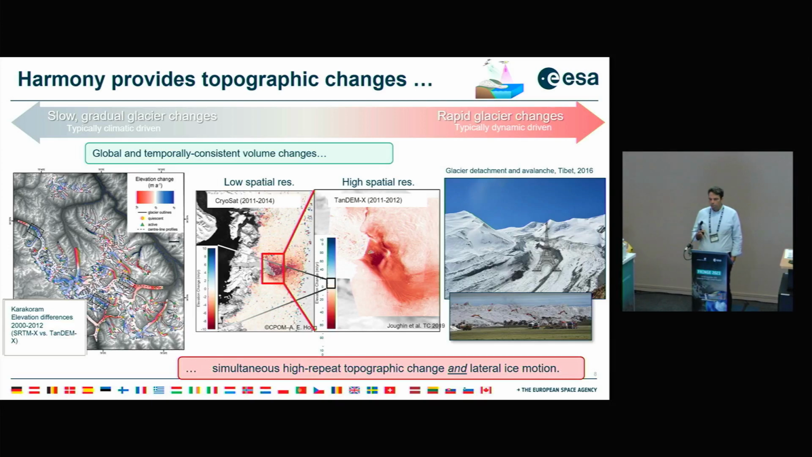So looking at topographic changes, and you'll see the little animation on top, that is for the cross-track interferometric phase. What is typically needed is getting observations for both slow and gradual glacier changes, as well as rapid glacier changes. We have information on about half of the global glaciers worldwide, but with different sensors and different methods, which leads to quite an inconsistent interpretation of